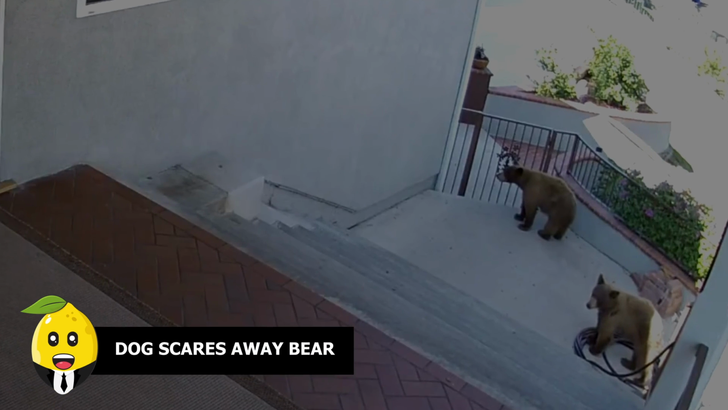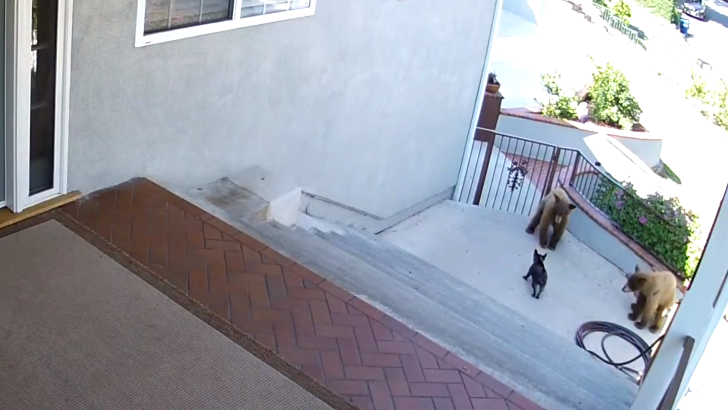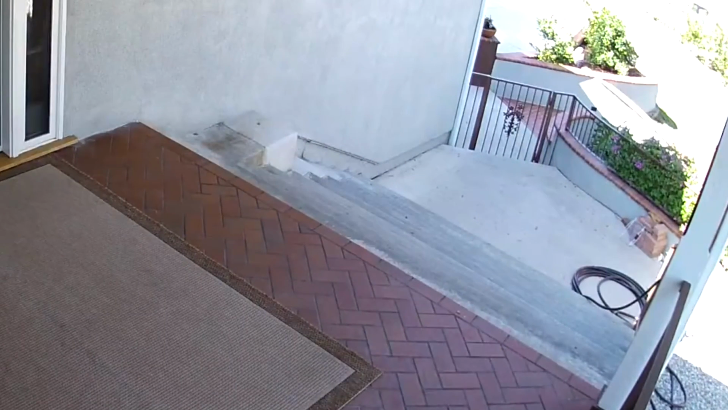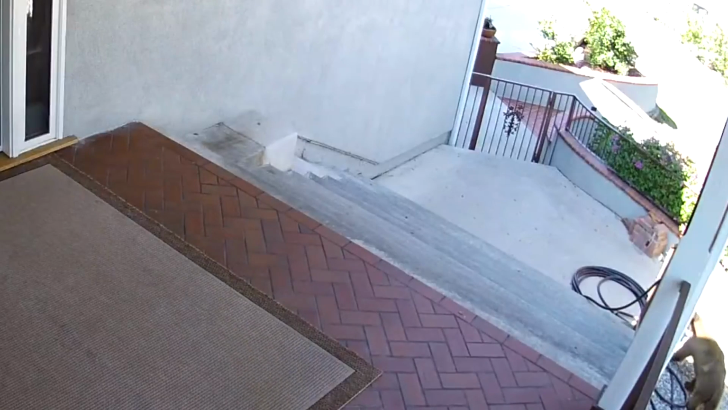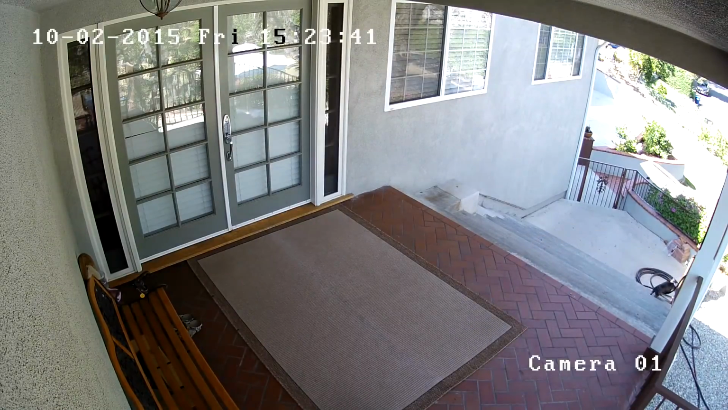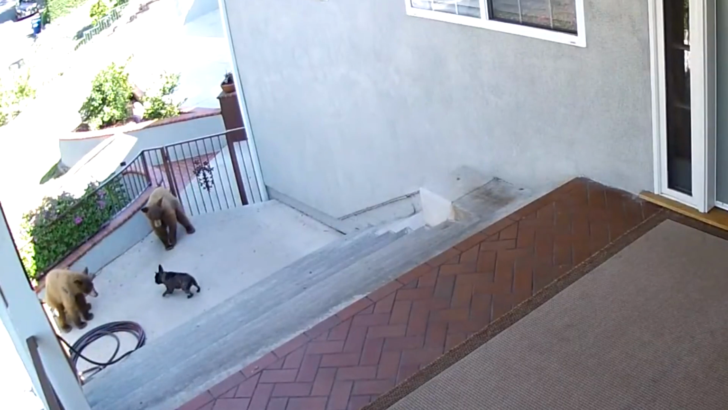Dog scares away bear. This dog means business, even though it's tiny in size. In 2015, 2 to 3 hungry bears, while looking for food, entered the front porch of a home in California, where a dog was on duty. Jules is a French bulldog. Although it's not a particularly big dog breed, this one makes up for being small in size with sheer fearlessness. It manages to scare away 2 huge bears who were approaching its owner's home. The owner rewarded the dog with a warm and relaxing bath, followed by lots of treats and plenty of love.